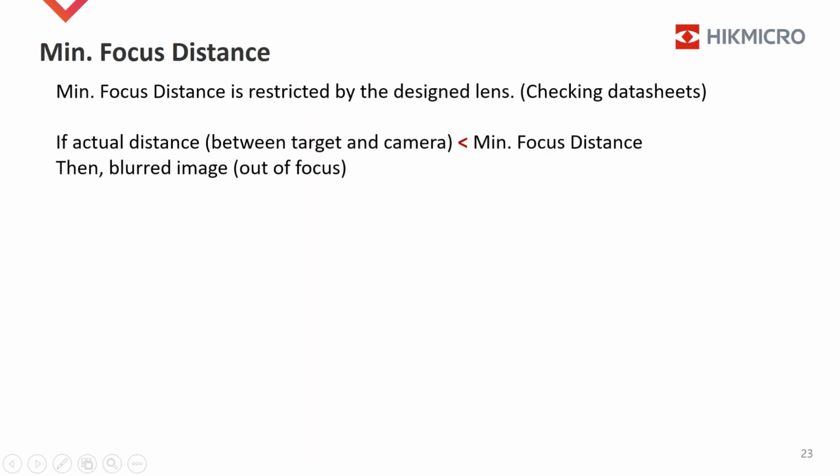Minimum focus distance is a critical parameter in product design and restricted by the design lens. This parameter is available in product datasheets. If the actual distance between target and camera were less than the minimum focus distance, then the camera would give a blurred image because it is out of focus.